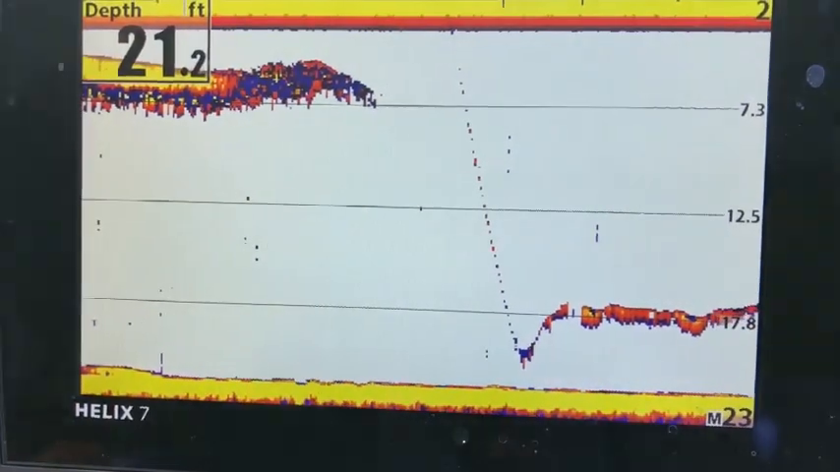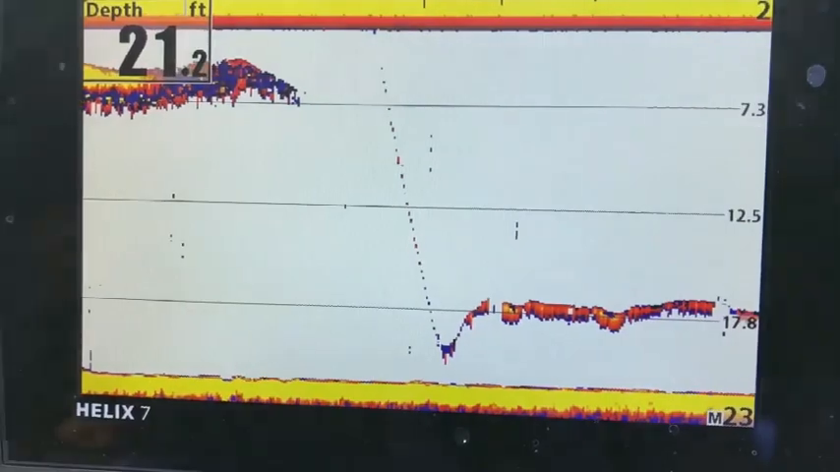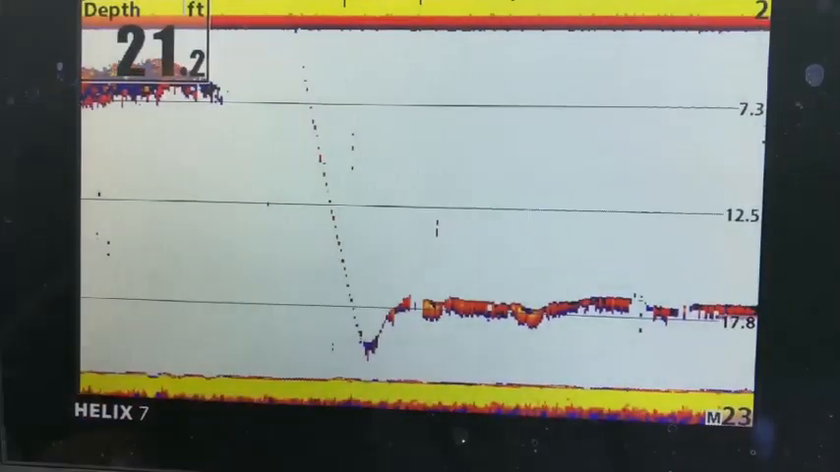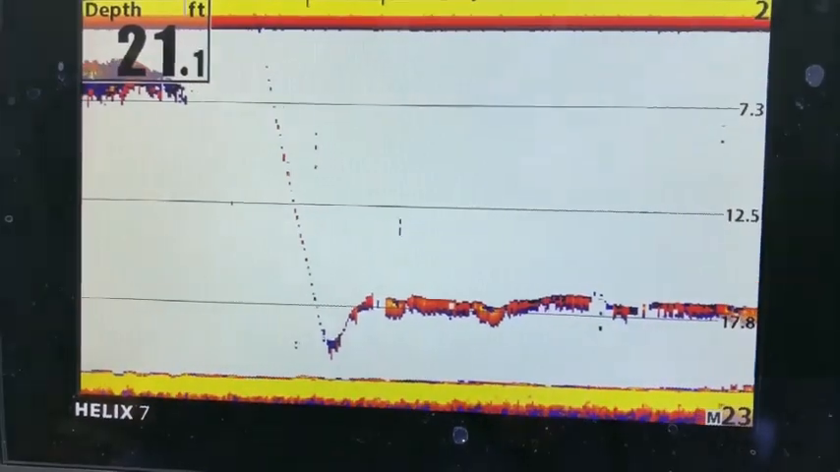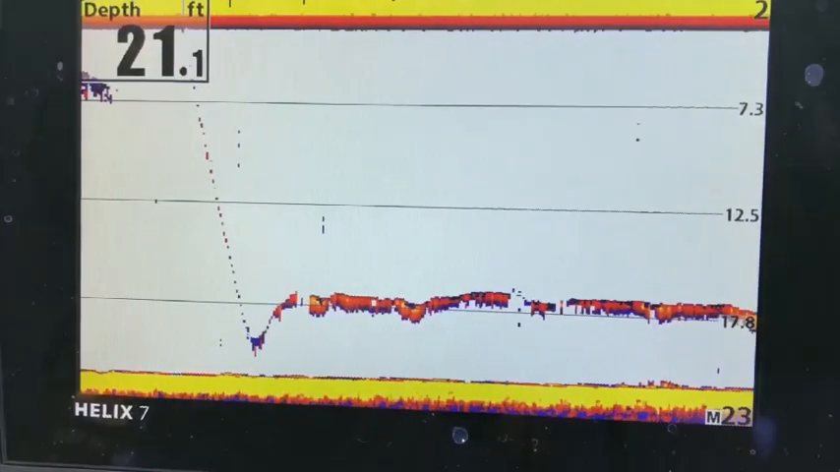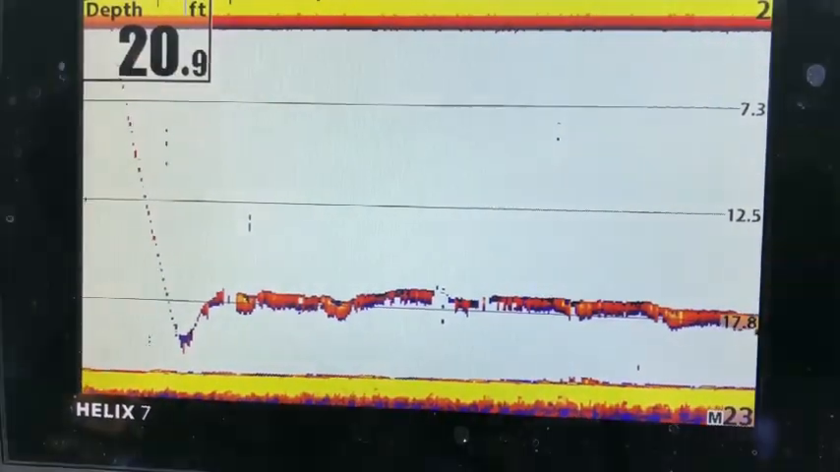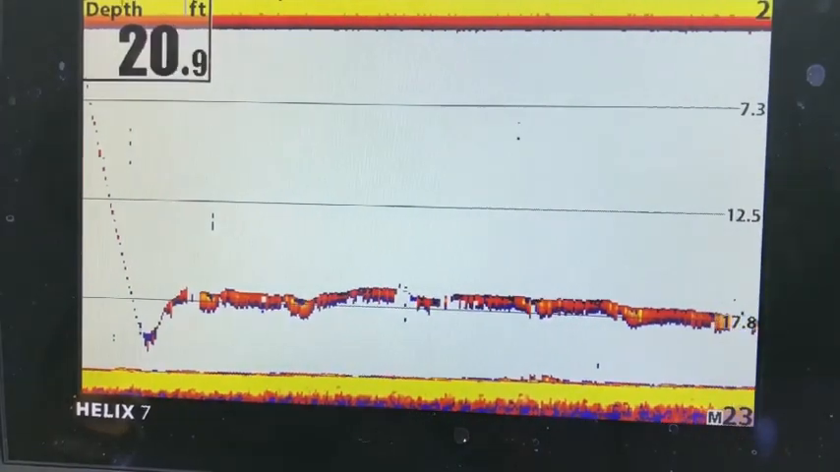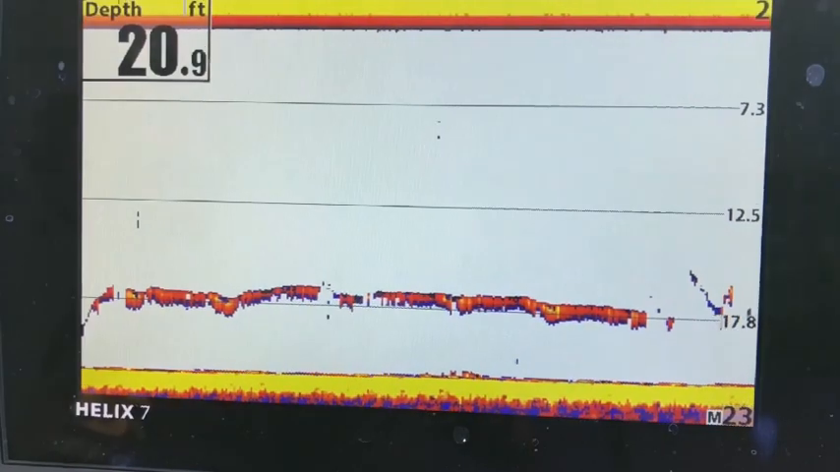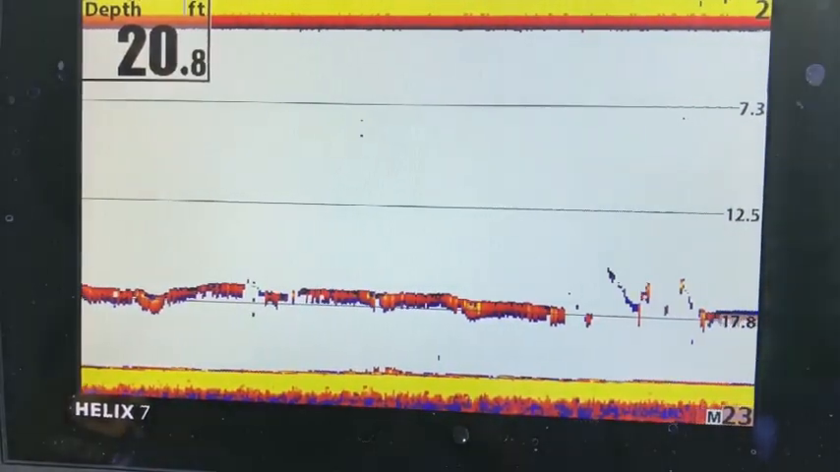And I mean, when you have these units set up right, it's not hard to see what you're doing down there. This is a 3/8 ounce jig head, and we got no problem seeing it in 20 foot of water. You wouldn't have a problem seeing it in 40 foot of water. You just got to be able to set your unit up right and know what you're looking at. It'll show you everything right there. I'm jigging it a little bit. It's just about putting it over top of fish.